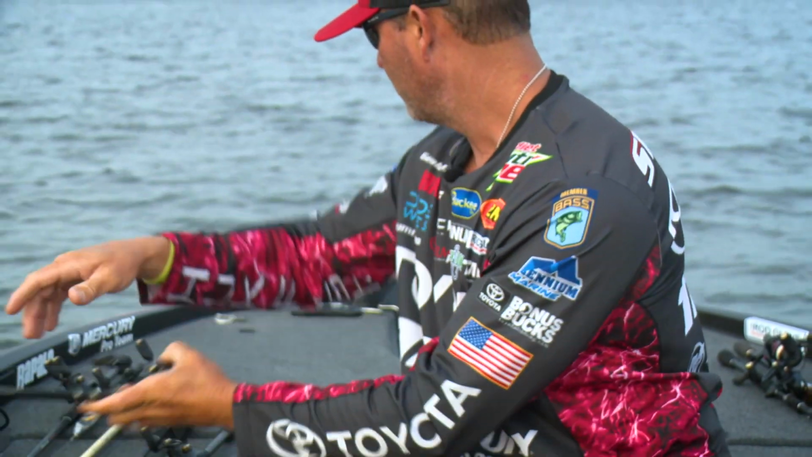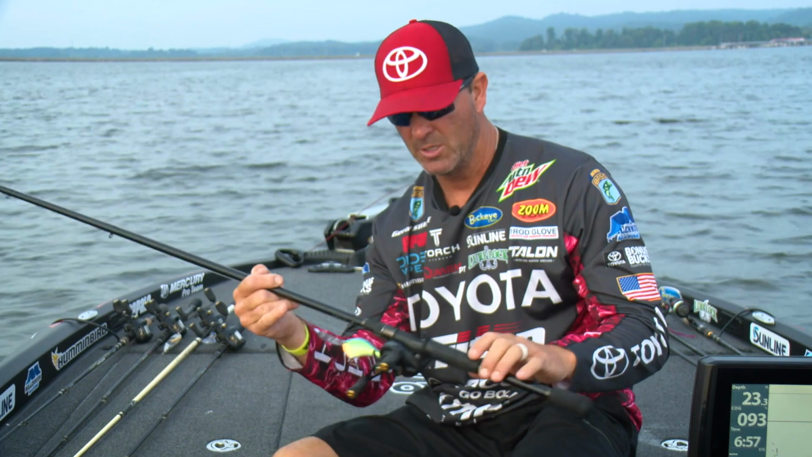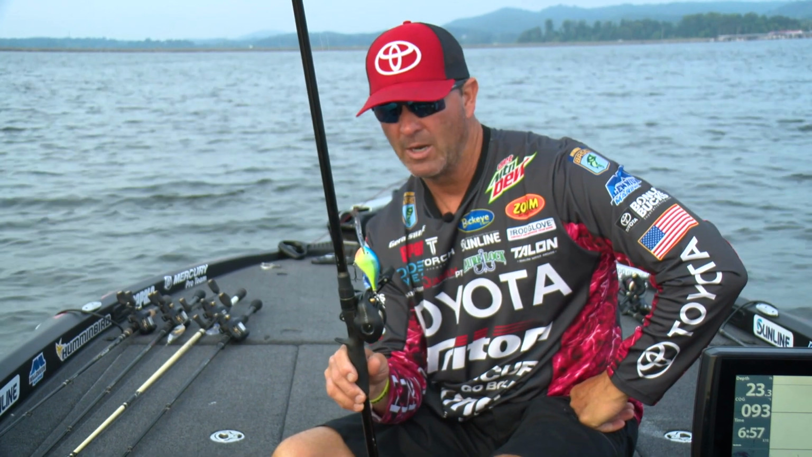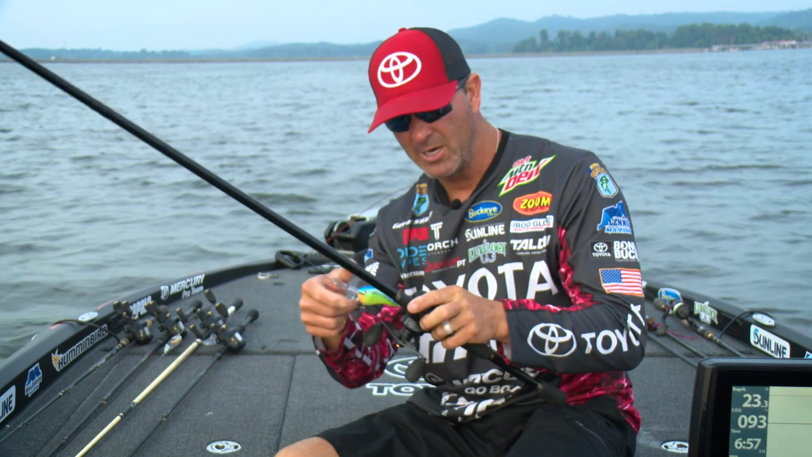So remember, from day to day, high light to low light, sunshine, slick water, sometimes it's a simple color adjustment. I did it yesterday, swapped from a regular shad to an olive color shad, something a little bit more subtle. Now I'm going right back the other way, something a little brighter. So y'all stay with us right here at Bass U.